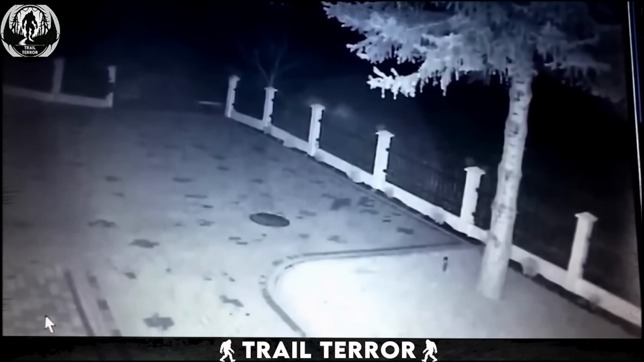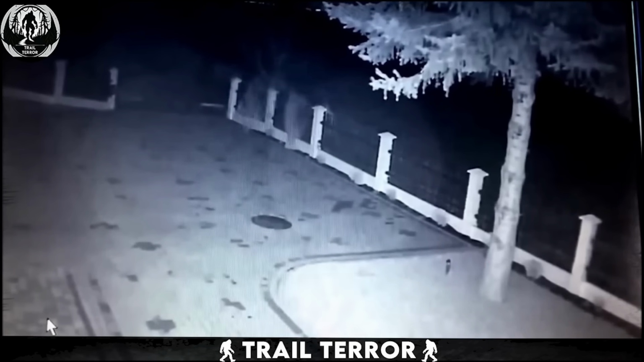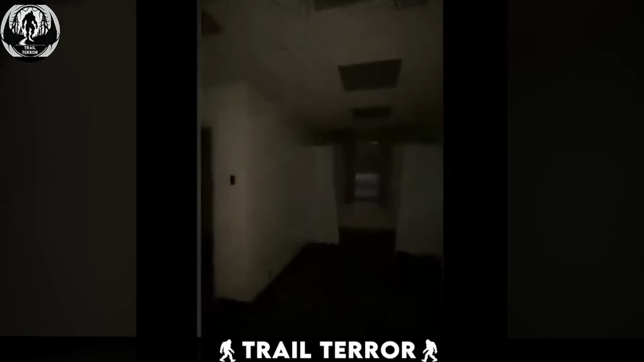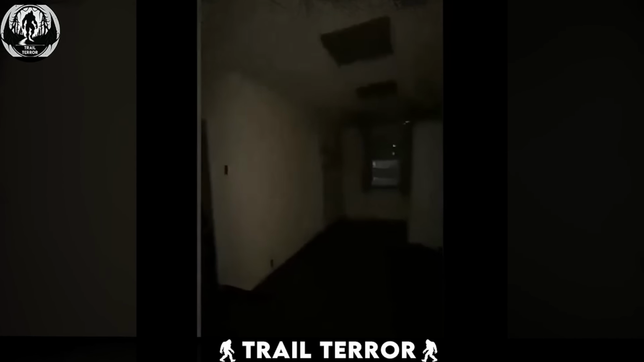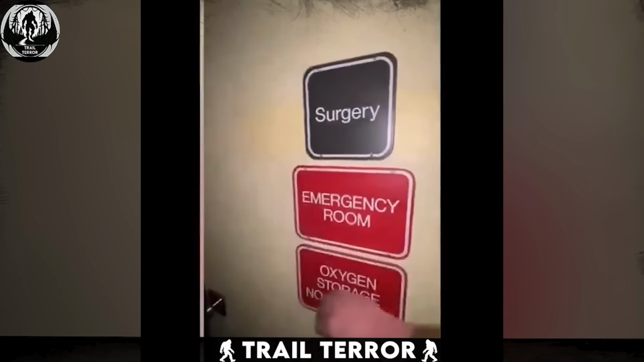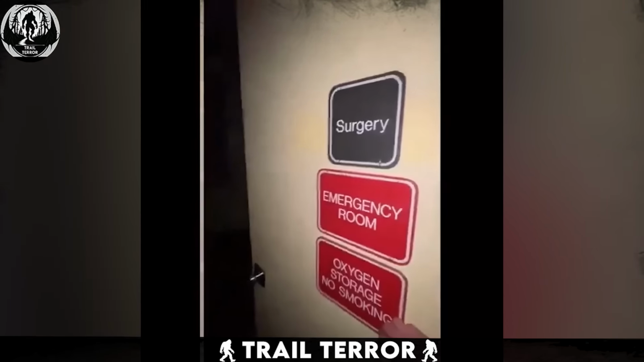A few videos ago, we saw a creature that sent chills down our spines. But what if the most terrifying things are those we can't see? This footage appears to be from an abandoned hospital. We can hear ragged breathing. Whoever's holding the camera is clearly frightened. They seem to be searching, perhaps following a sound.